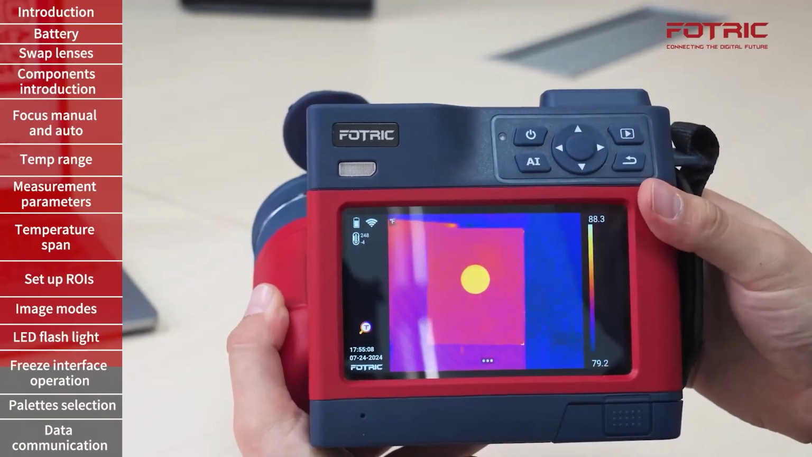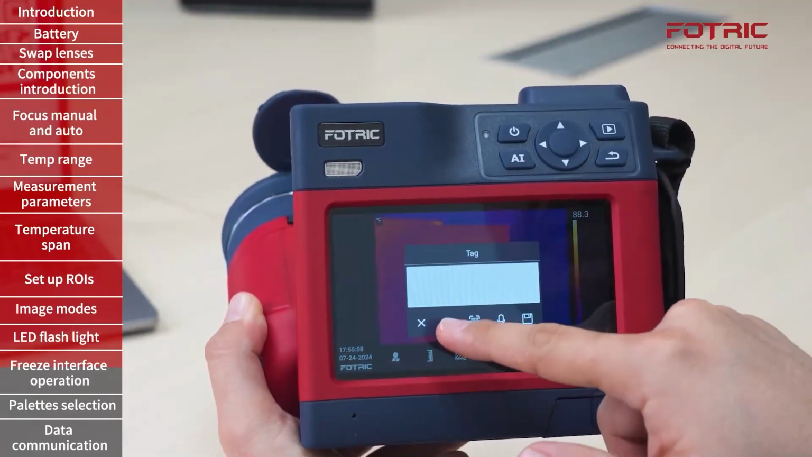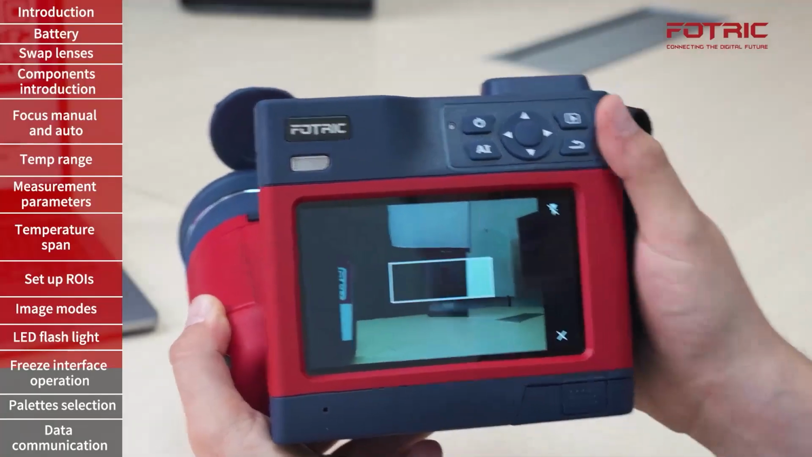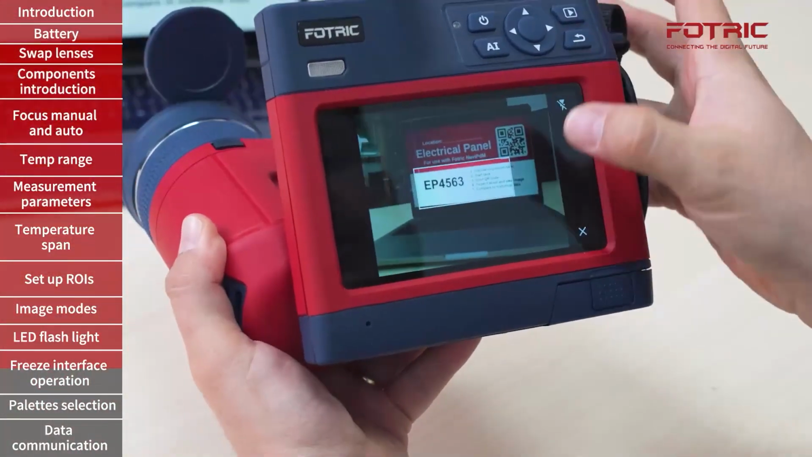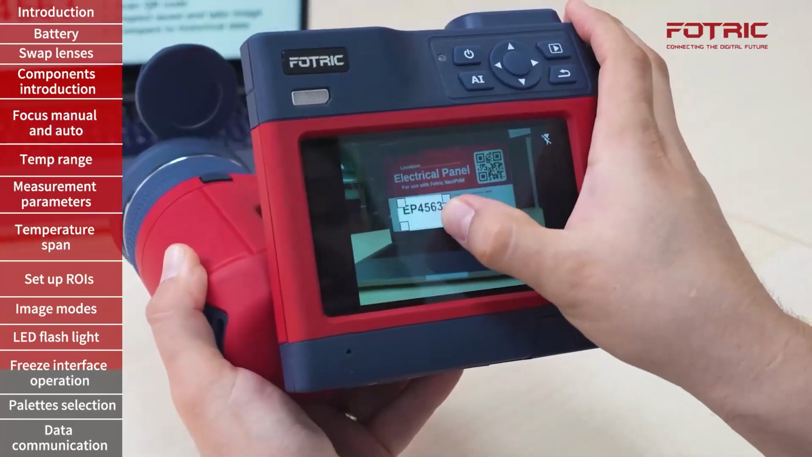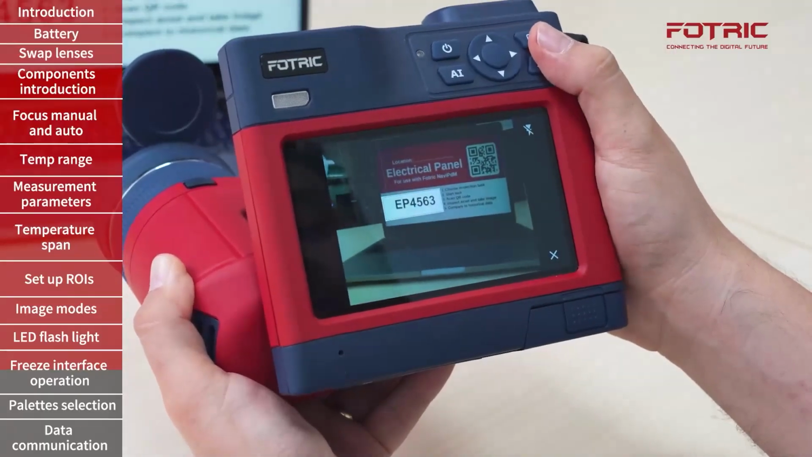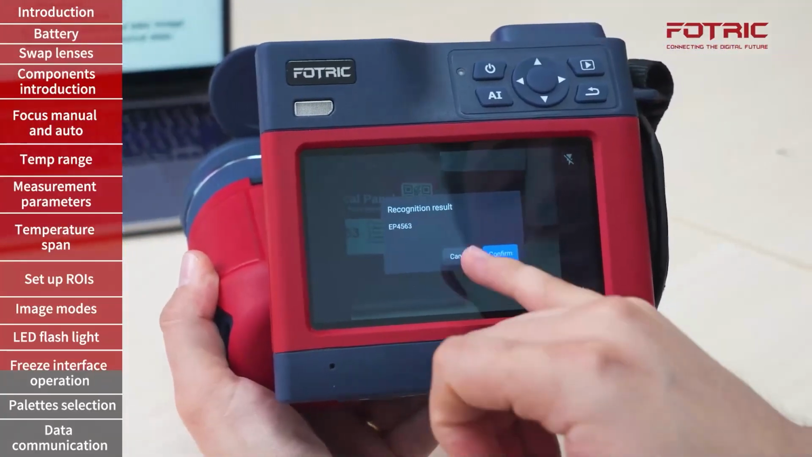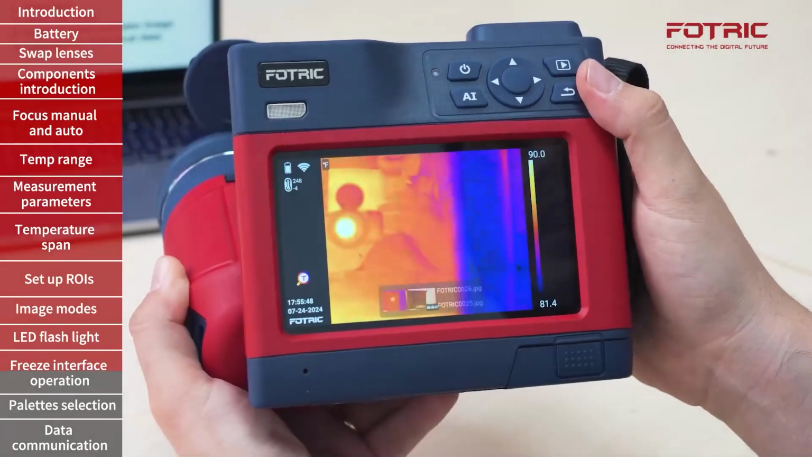I will freeze the image once more with the picture taking button, go to tags, and on this occasion, I'm going to turn on the OCR. You can see that there is a different type of box. I can aim it at a given text, let's say electrical panel or the given inventory number. I need to reduce the size so that it only focuses on a given area and doesn't capture everything else. I will take the picture. It will take a couple of seconds and now it has captured that text for me. I can confirm it and save it, and the picture is saved with a tag.